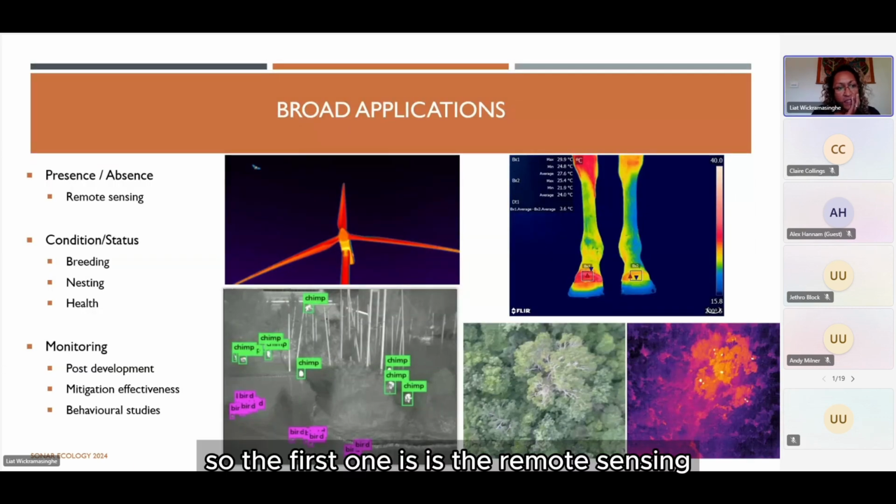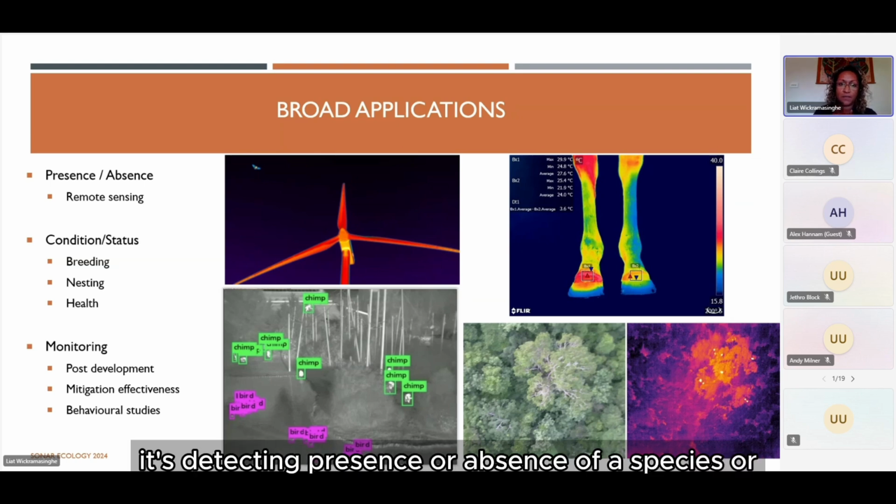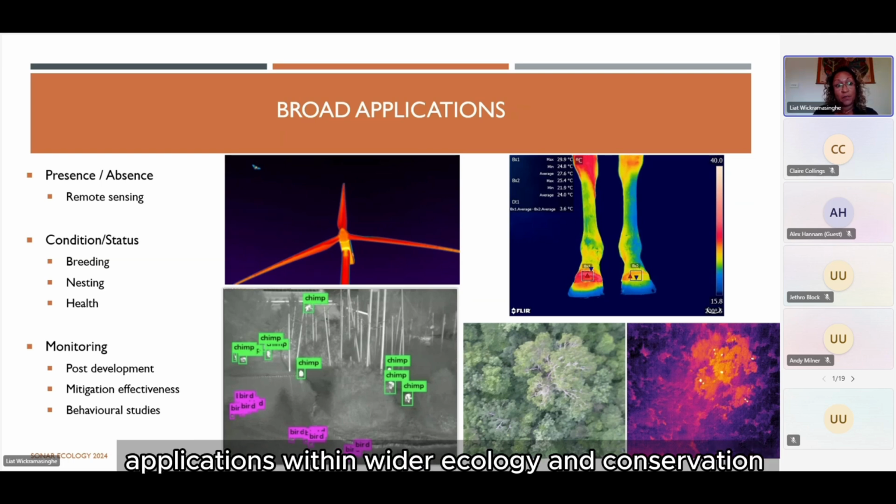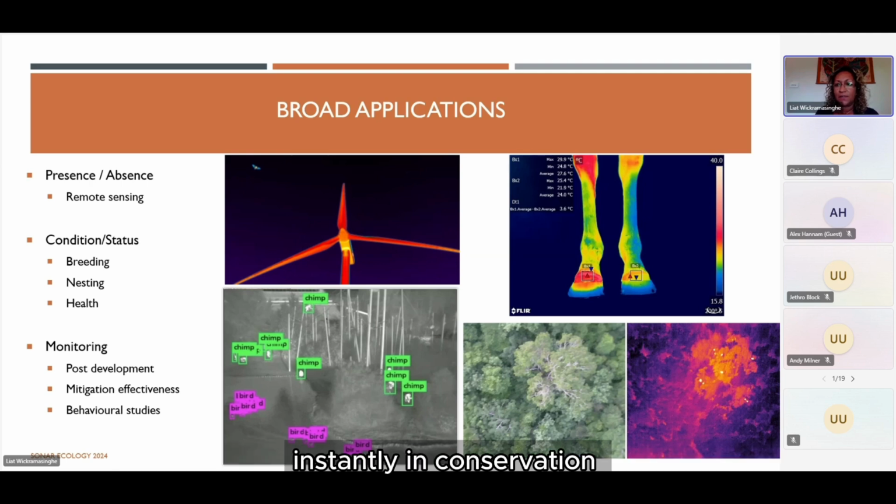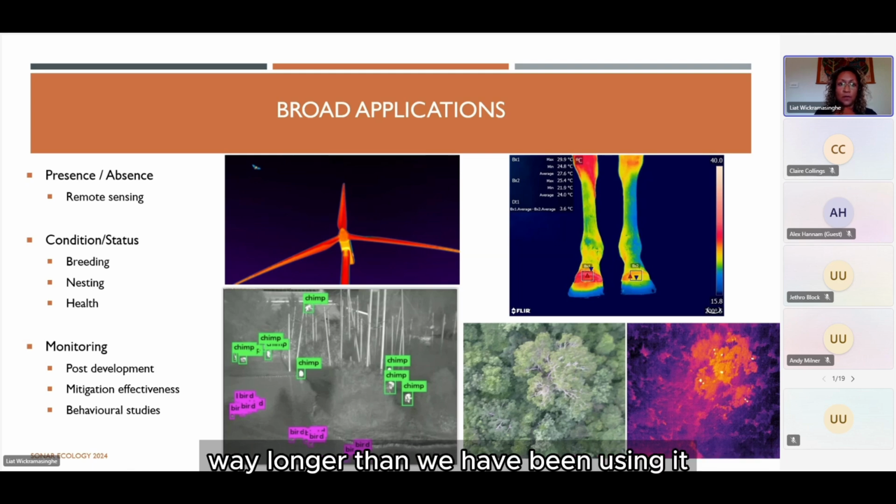So the first one is remote sensing. It's the bread and butter of what we do as ecologists. So it's detecting presence or absence of a species or a population. But there are also other applications within wider ecology and conservation. Incidentally, in wildlife conservation internationally, thermal imaging has been used for way longer than we have been using it within consultancy. And I'll touch on that a little bit later.